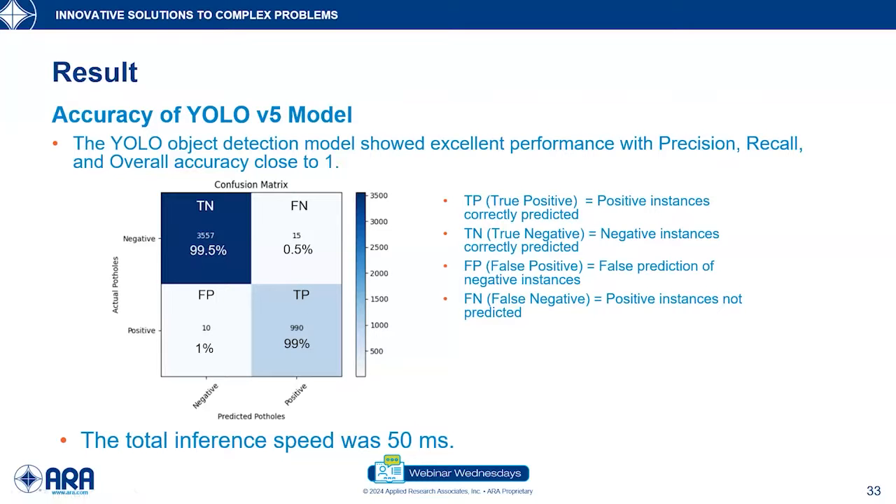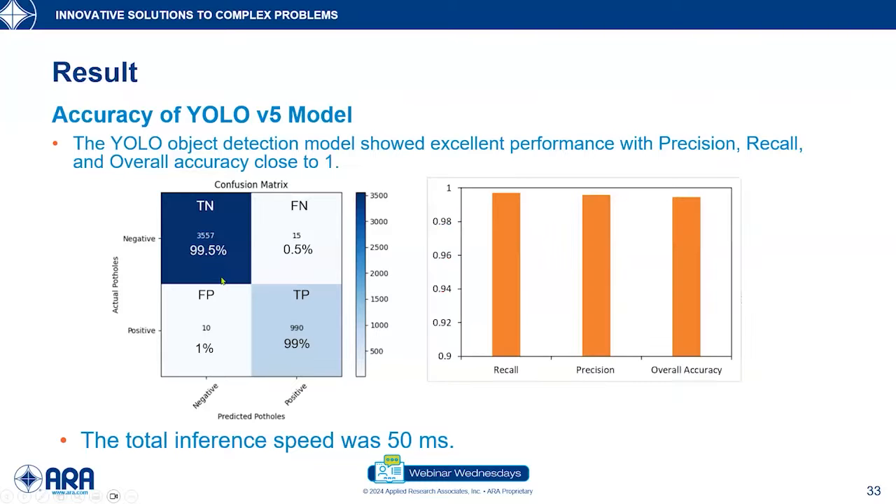The information in this confusion matrix was further utilized to obtain the evaluation metrics that were shown earlier in the slide. So we calculated recall, precision, and overall accuracy, and it can be seen that in all the cases the value is very close to 1, which indicates how accurate the model was in terms of predicting the potholes and also differentiating the potholes from the non-potholes.